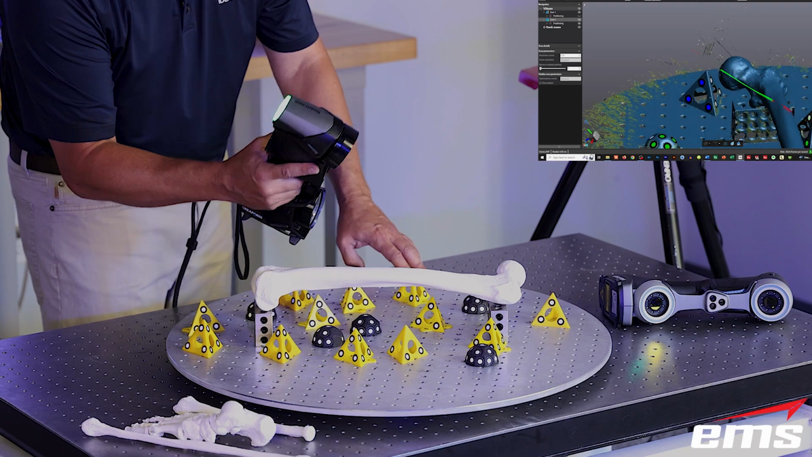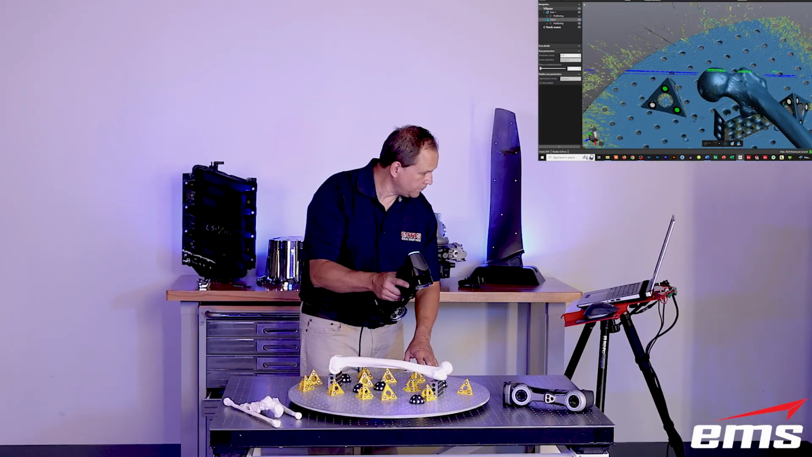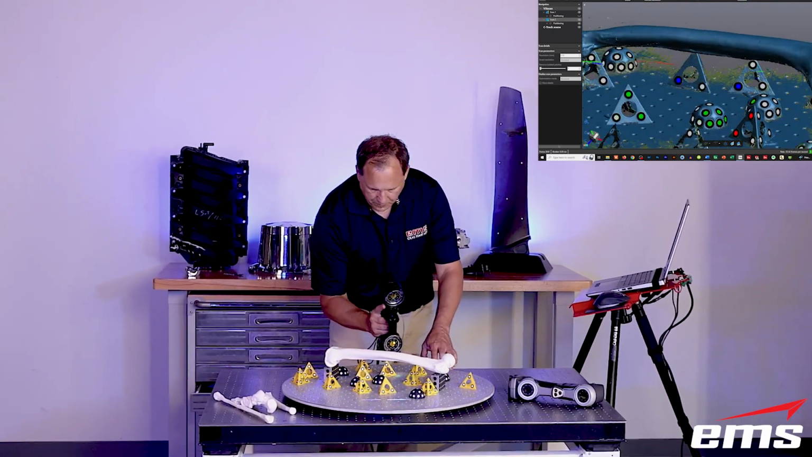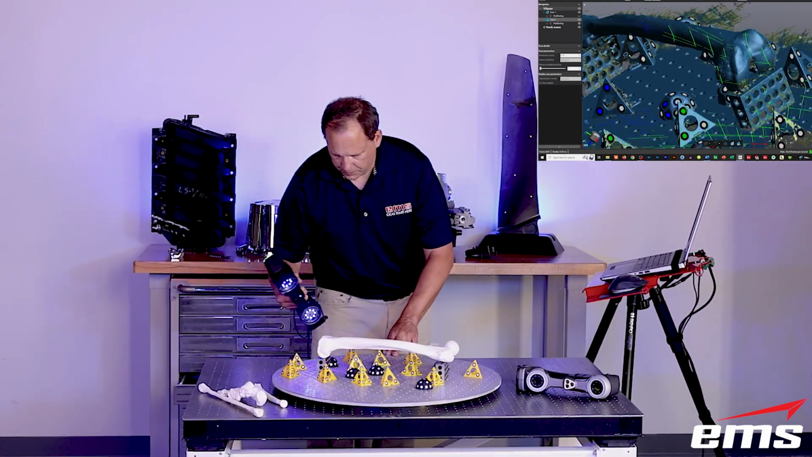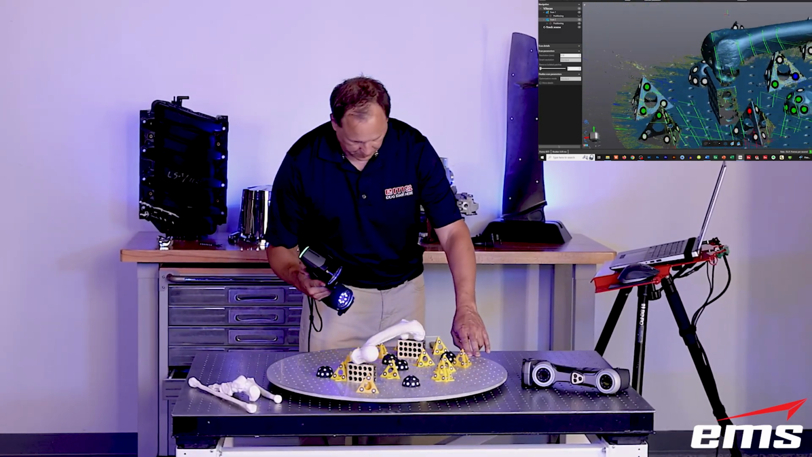You should know when you're done scanning that you have everything because you can just zoom in and look around at the scan data. So that's pretty much it for the HandySCAN Black Elite. And again, higher accuracy, ISO certified, higher resolution, and 22 laser lines.